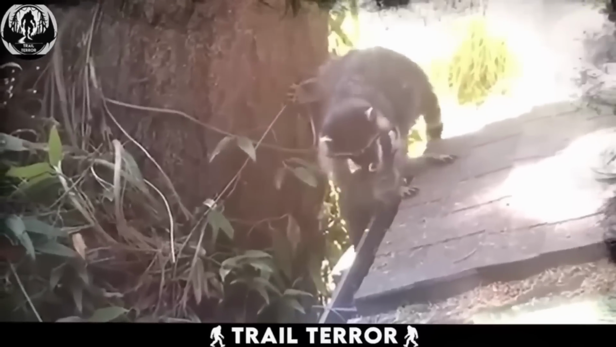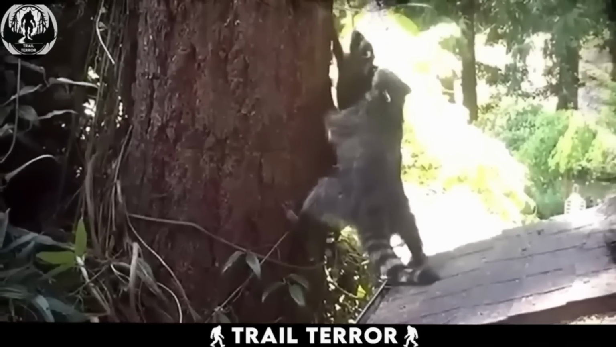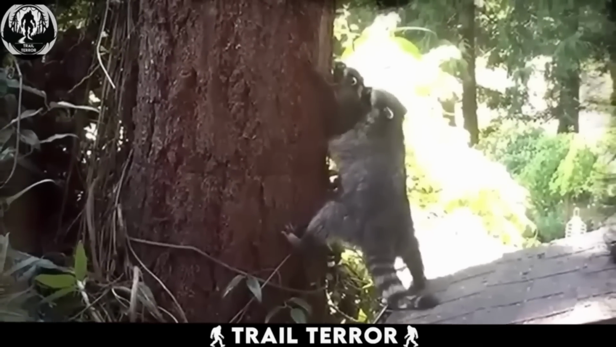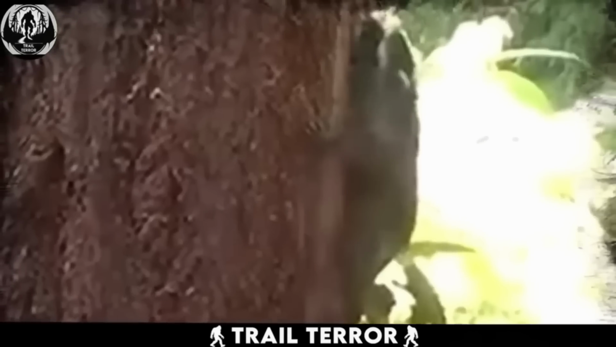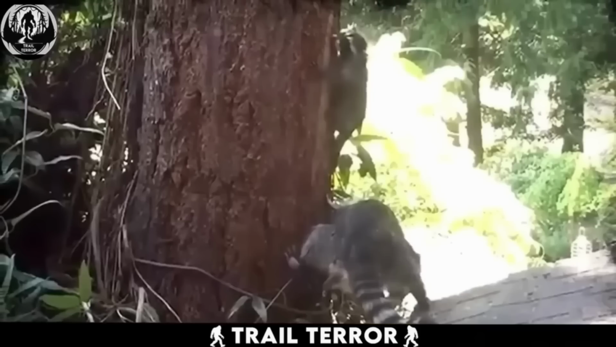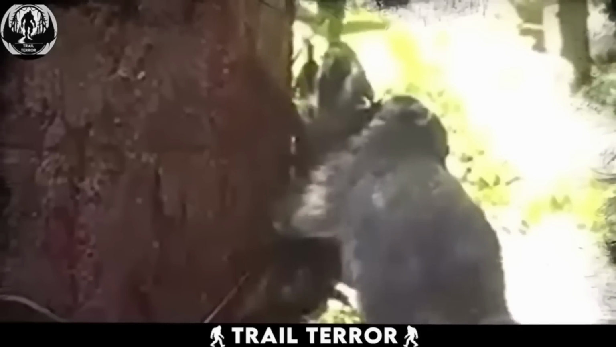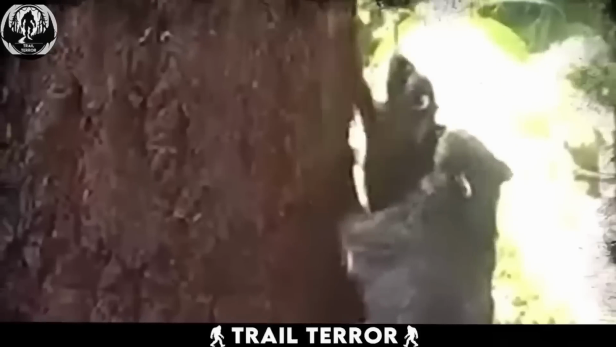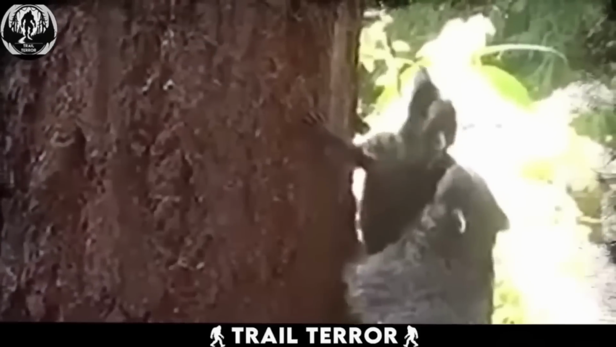Undeterred, Mama gets back to work. This time, her little climber finds its grip, and with wobbly determination, starts inching its way up the tree. Each tiny step is a victory, and Mama watches with a surge of pride. This clip is a beautiful example of how wild mothers pass down essential skills to their young.